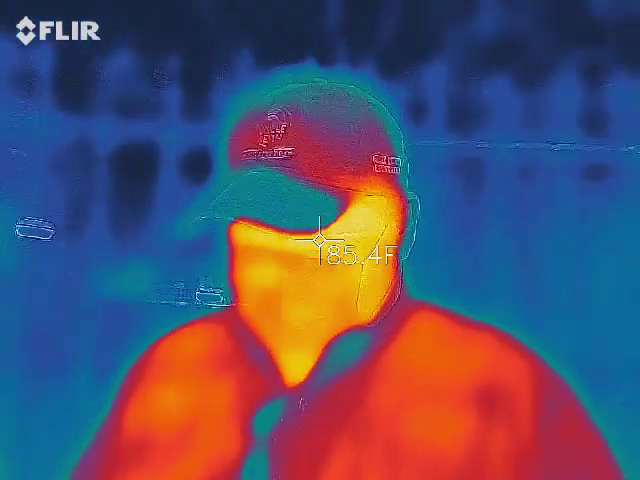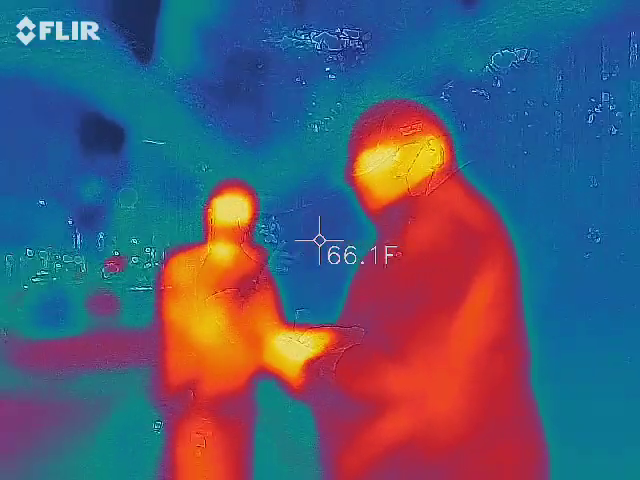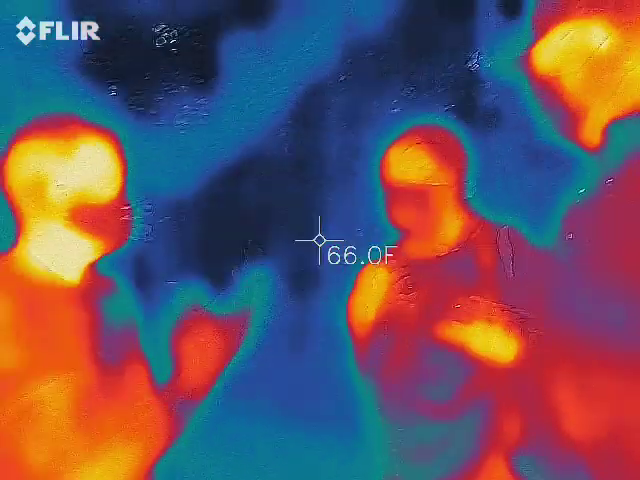So you can see how large the groups are. Everybody goes up there. Everybody likes to go straight up to St. Philip's because that's the part of the cemetery, and they like to do the sightseeing thing.